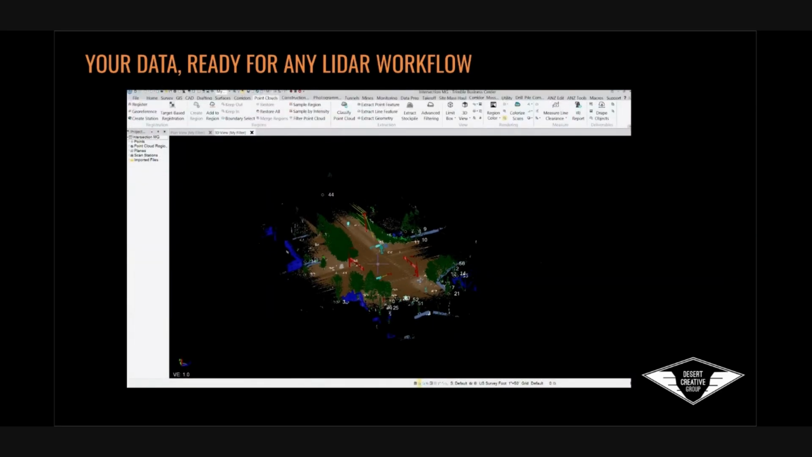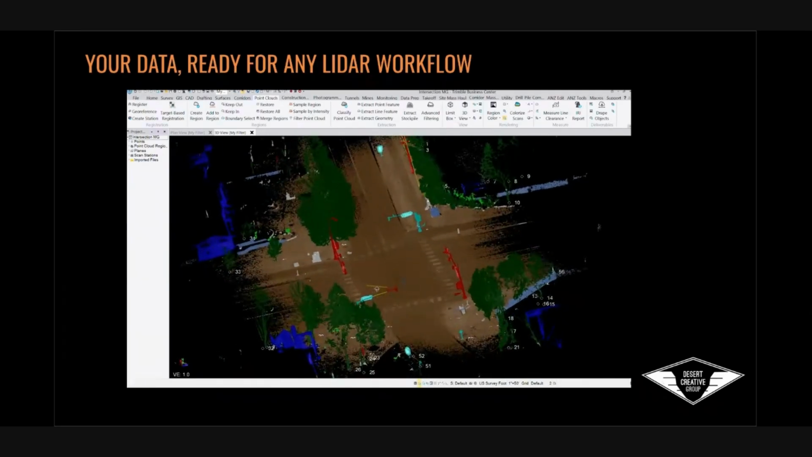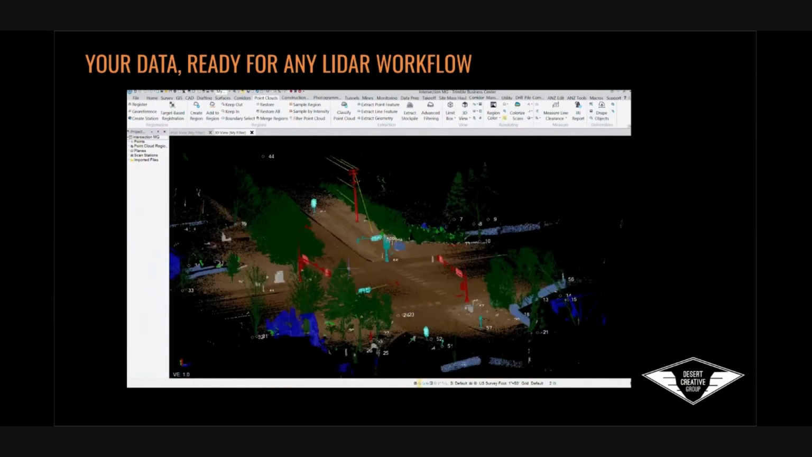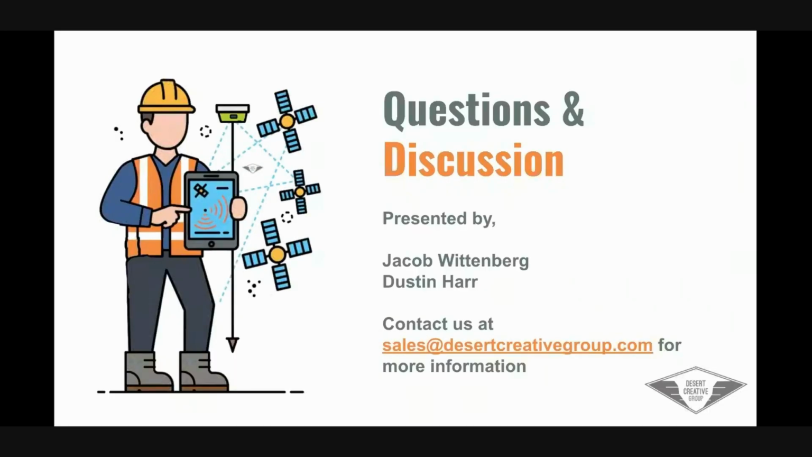So lastly, looking here, this is classified data, looking at it within a software, and feature extraction or automated extraction can really help improve workflows and efficiency. So these are some things to take into consideration. The capture side of it is one thing, but what is the value of the data and where is the data going after that for processing and analysis, right? So with that, I want to open it up to questions and discussions.